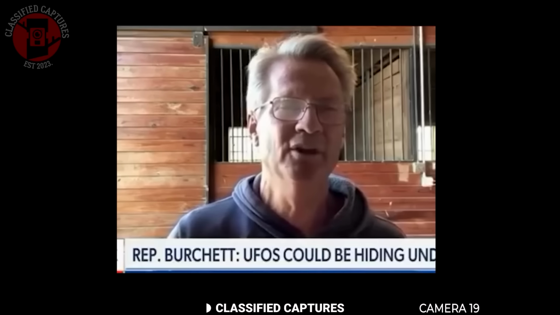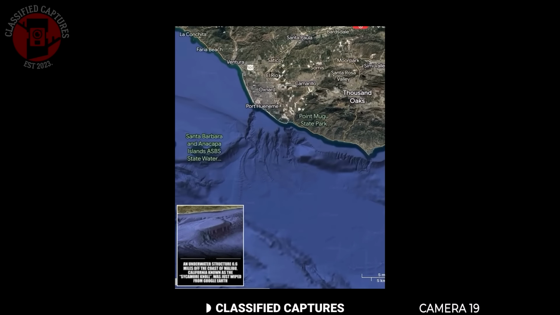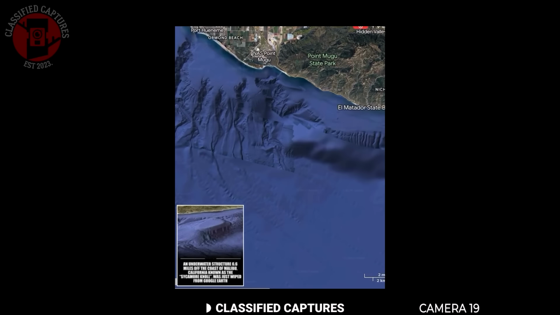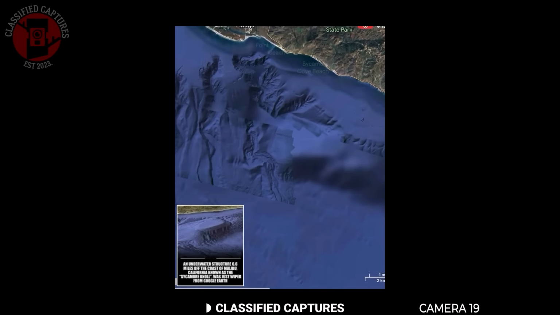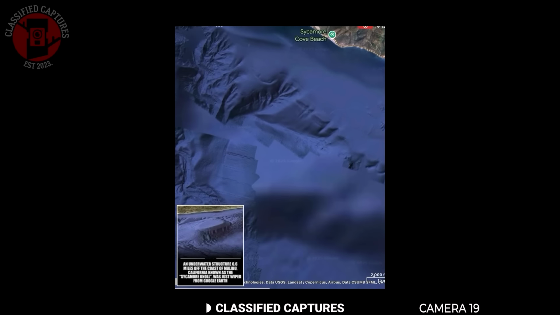To back this up, the segment showed an image taken near Malibu, California, where a mysterious structure beneath the ocean surface was spotted on Google Earth years ago. At the time, it was dismissed as a geological formation, but now with Burchett's claims, people are revisiting that theory. Could this Malibu anomaly actually be an entrance or a base linked to the unidentified craft spotted across the Pacific?